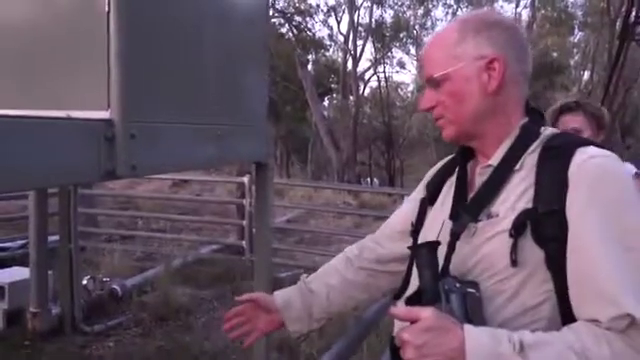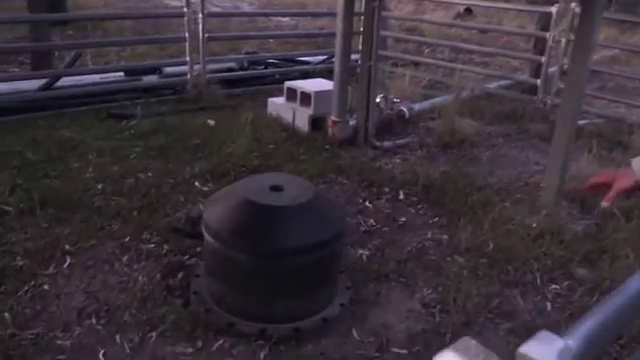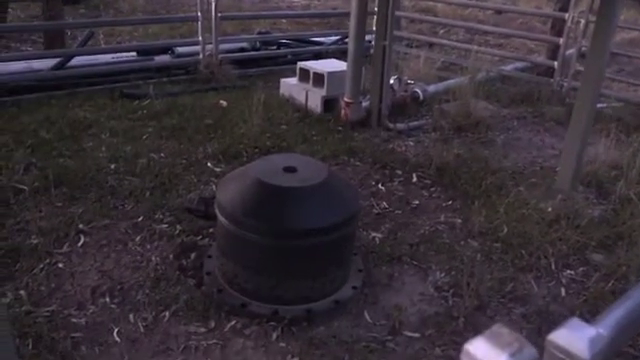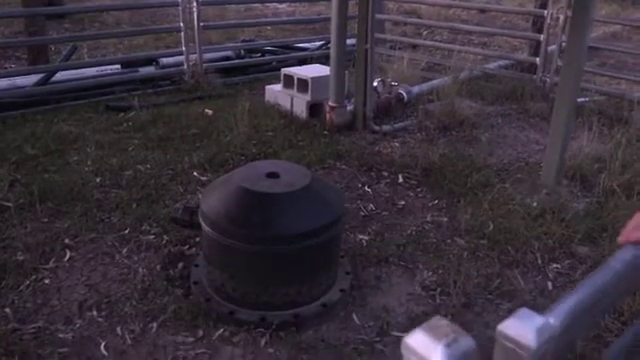What we're looking at here is one of the buckets that the gas company put at the bottom of the river to try to capture some of that gas that was bubbling in the river. From this bucket, it comes up these pipelines, and it's either being vented out this stack or going into these flares.